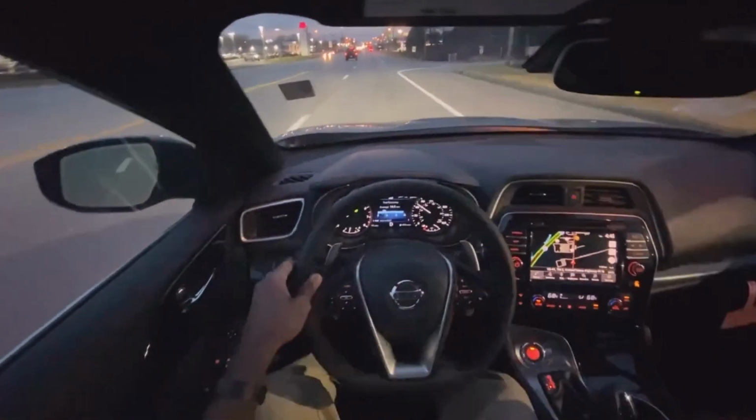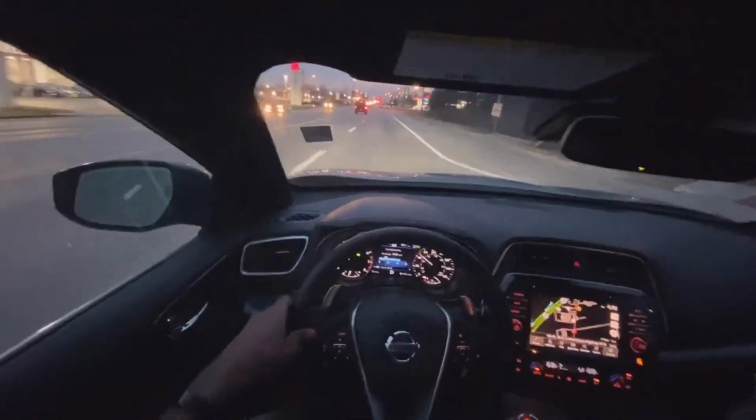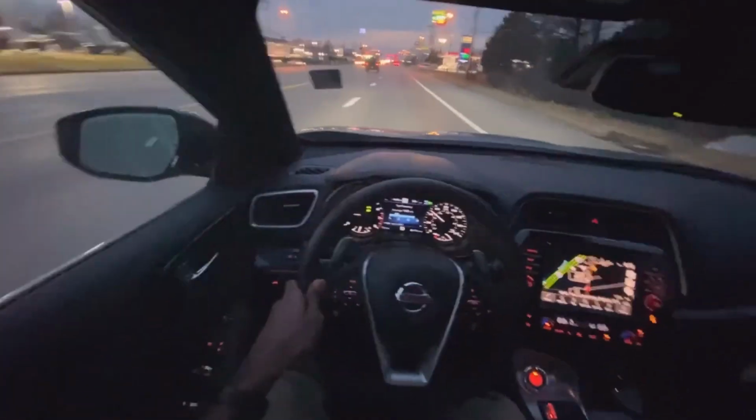And just on cruise control here, really quiet. Just from the car in general, everything's really quiet.